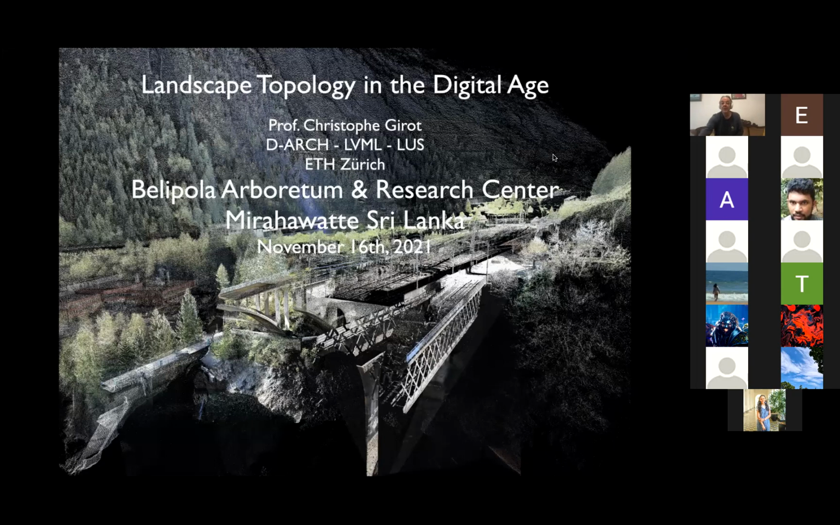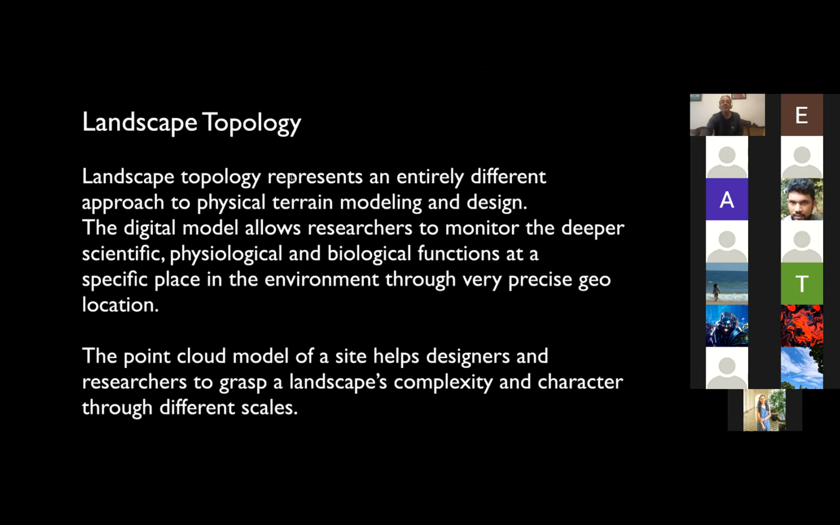So landscape topology actually represents an entirely different approach to physical terrain modeling and design.